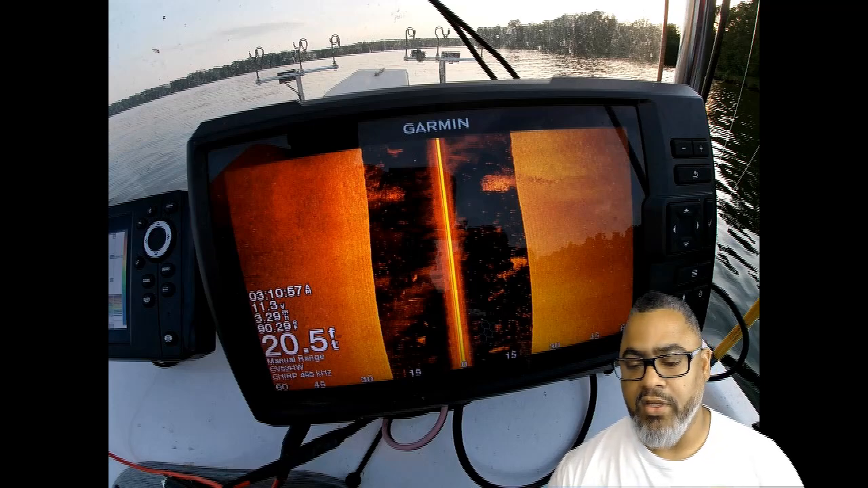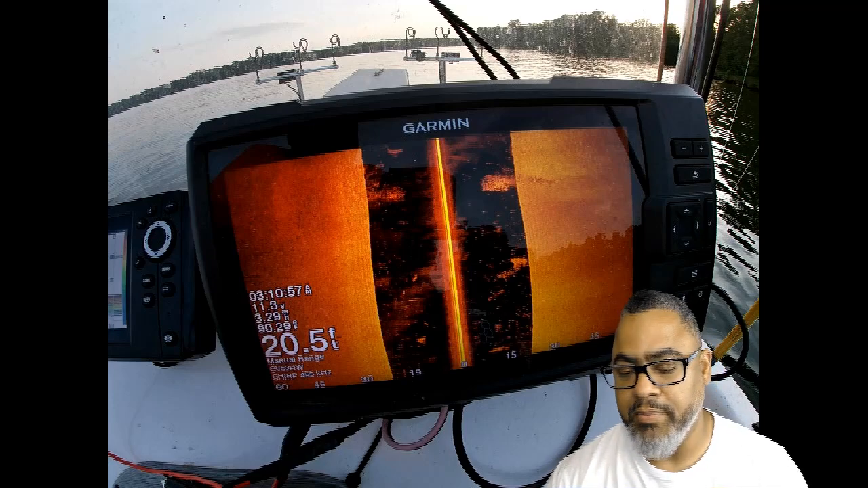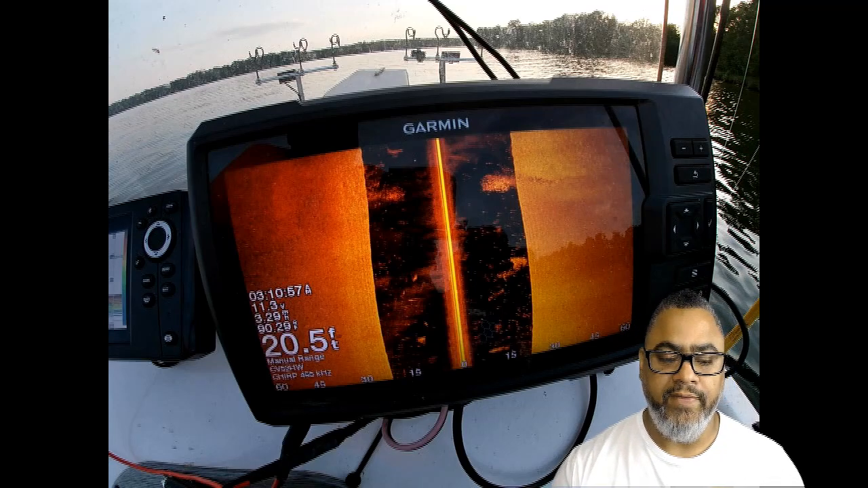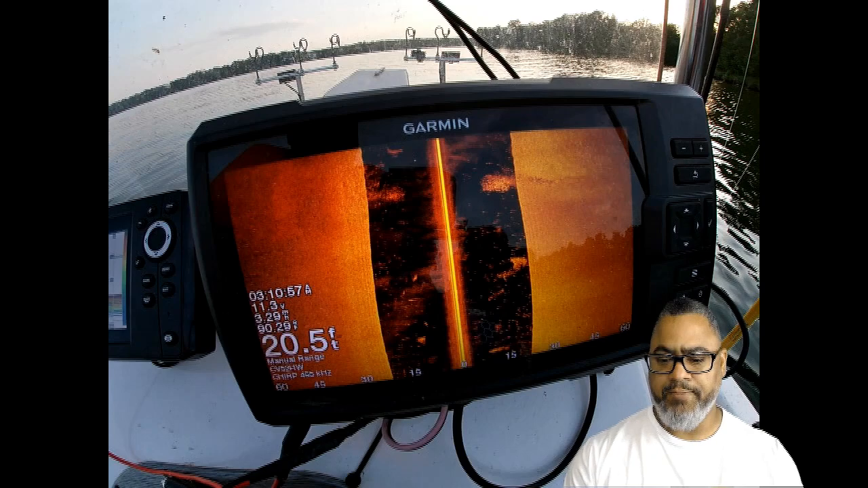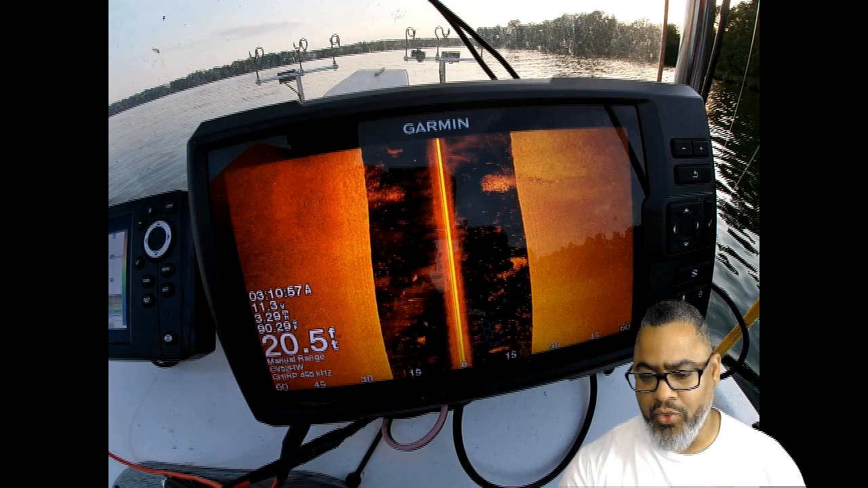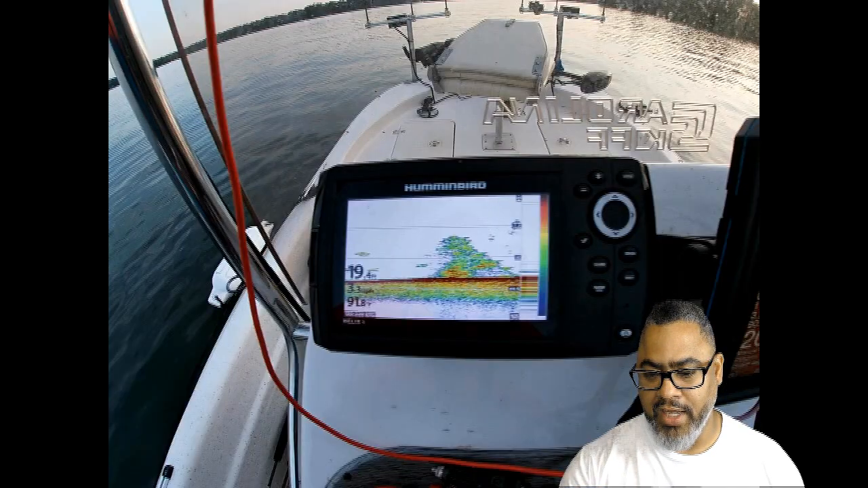Okay, I'm going to stop the video there for a minute because I want to revisit something we talked about in a previous video. I explained that when you're reading your side imaging, the black portion of your screen, this portion with the yellow line going up the middle, is your 2D sonar on that unit. To prove that point, look at my Humminbird unit over to the left. I'm going to back it up a little bit just to show you what's going on.